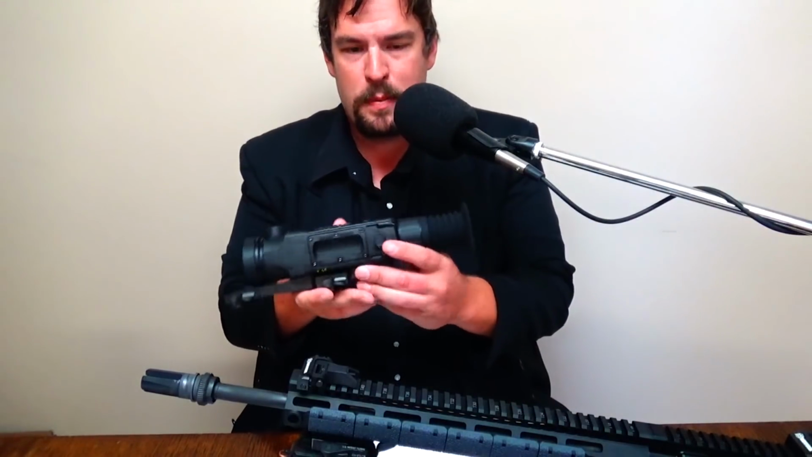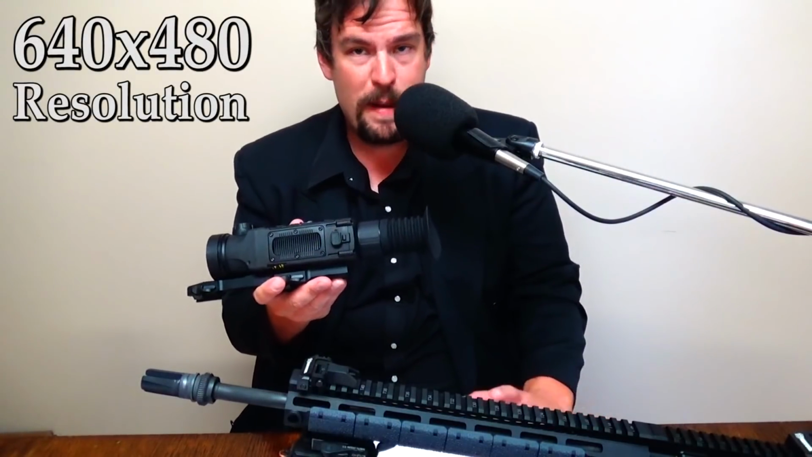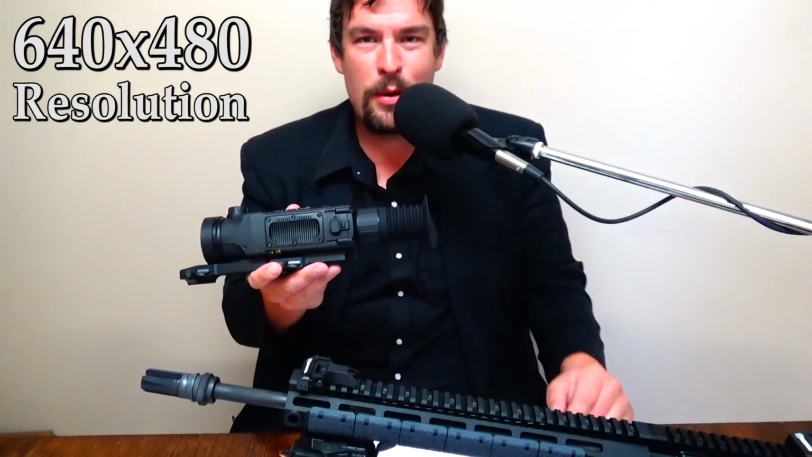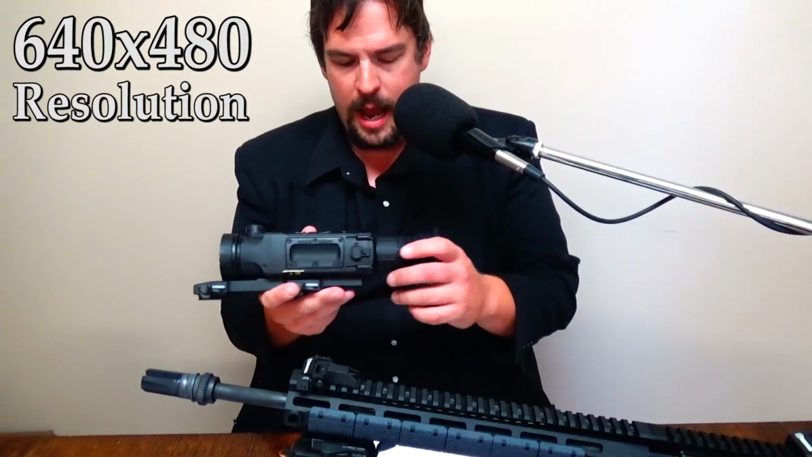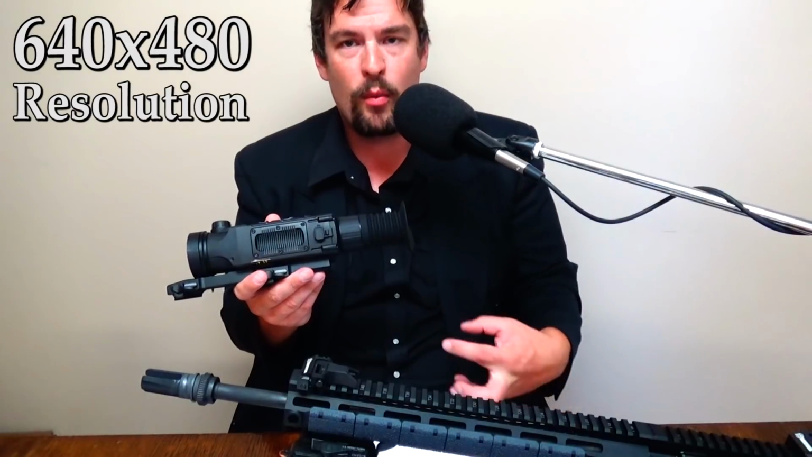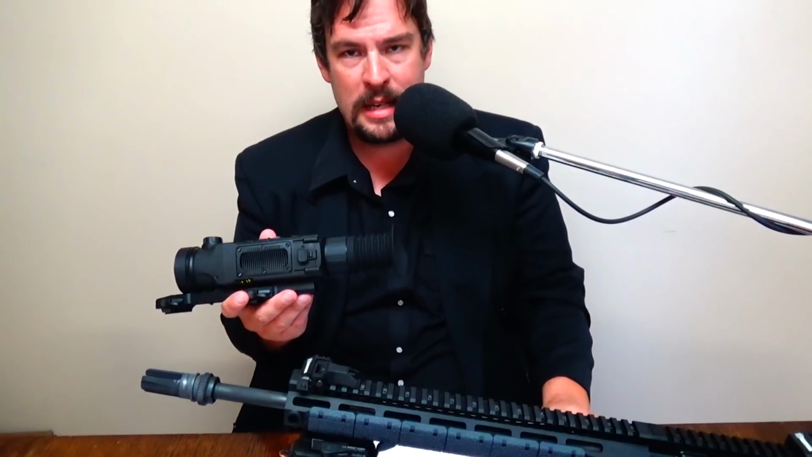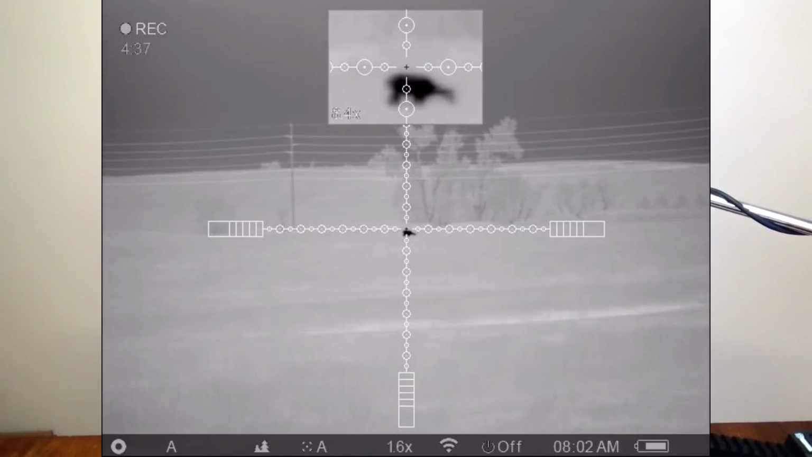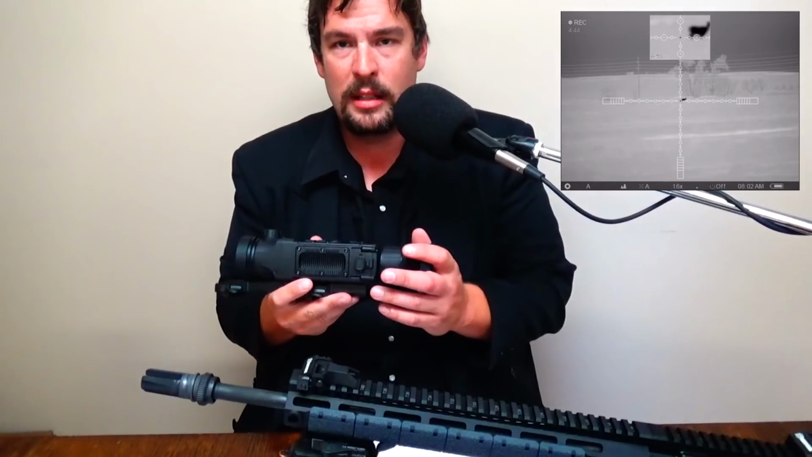The resolution on this particular unit is 640 by 480. Which is actually pretty respectable, especially by the standards I was used to a few years ago when I'd see these things elsewhere being used. And that's a pretty decent resolution. That's where you can really start to see detail. You can recognize a human face at a close range. You can see little bunny rabbits hopping around at 100 yards and identify them. You can see a deer at 1,000 yards and notice that it is a four-legged animal that looks like a deer, right? So it's a good resolution.